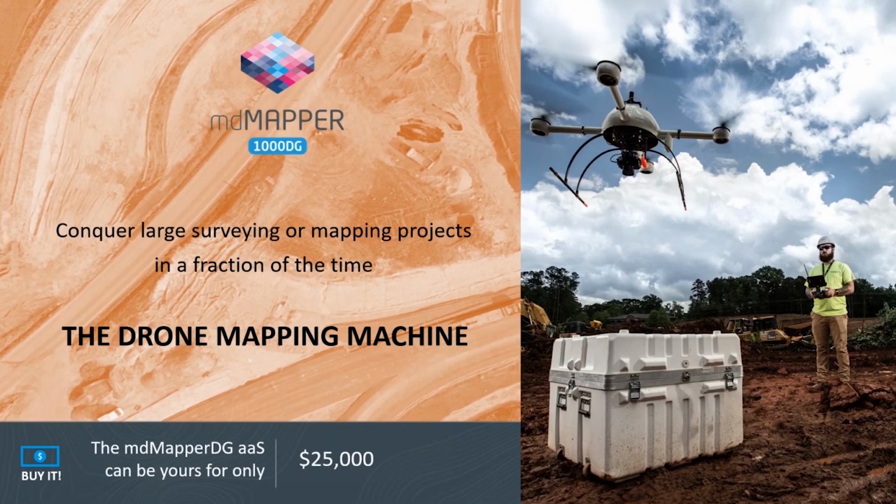And today, if we're talking about the MD Mapper 1000 DG, we like to call this our drone mapping machine. With the buy it option, you can get into an MD Mapper 1000 DG for as little as $25,000 to get started. That's right, Brett. It's a great value considering what you're actually getting in the hardware that you're getting on this system.